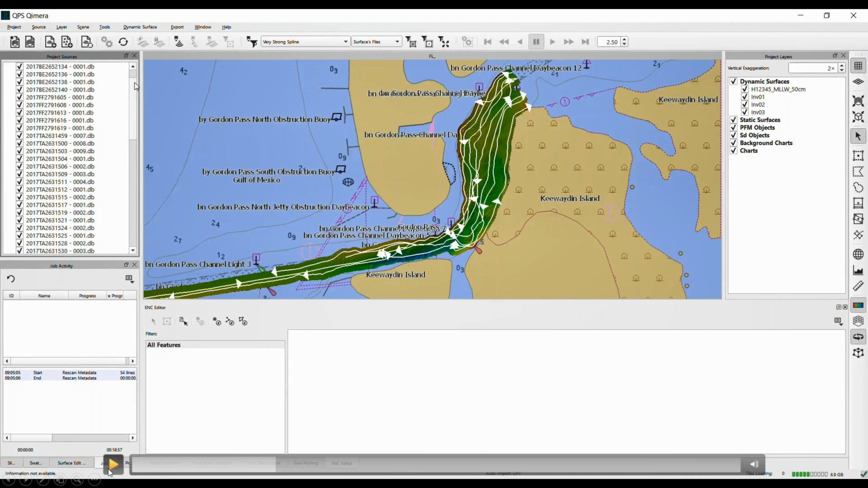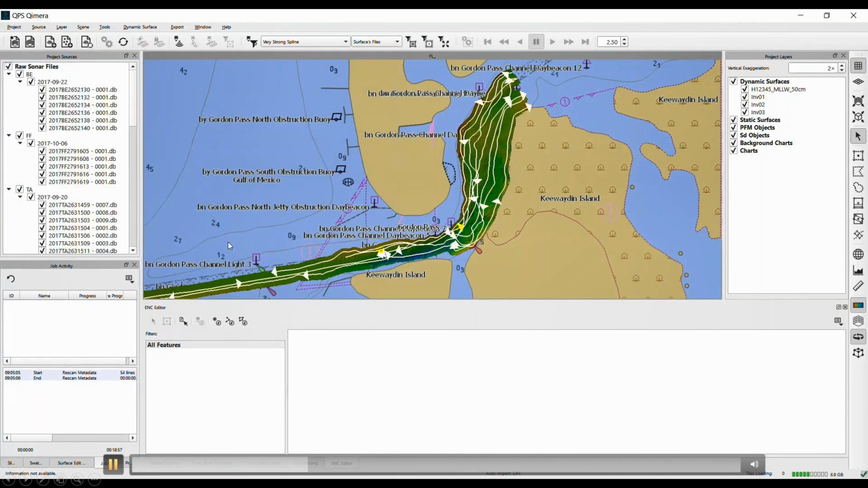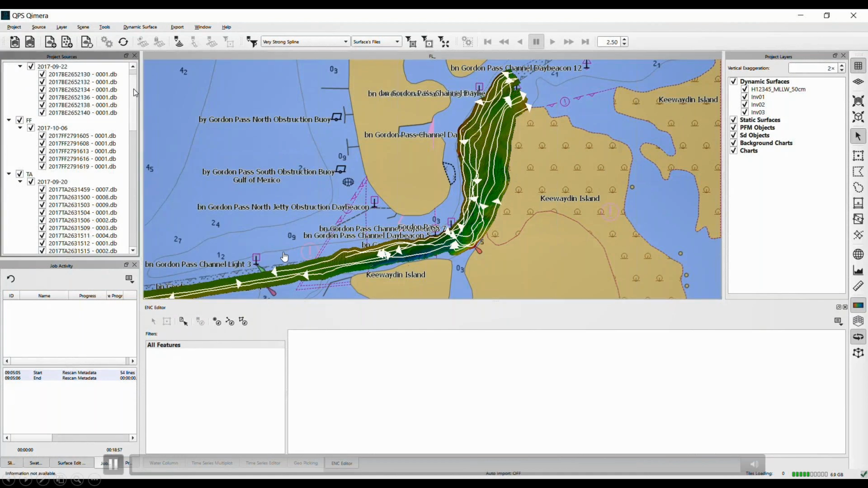What I'm about to do here is another nice little thing that is actually a big thing, and that's quickly organizing these files. We have different methods to group them. As you see here, you can regroup by vessel and day, which is what I'm going to do. There we go. Now I have these 3 different vessels grouped by day. As I'm scrolling down, I also have some SBETs that are loaded.